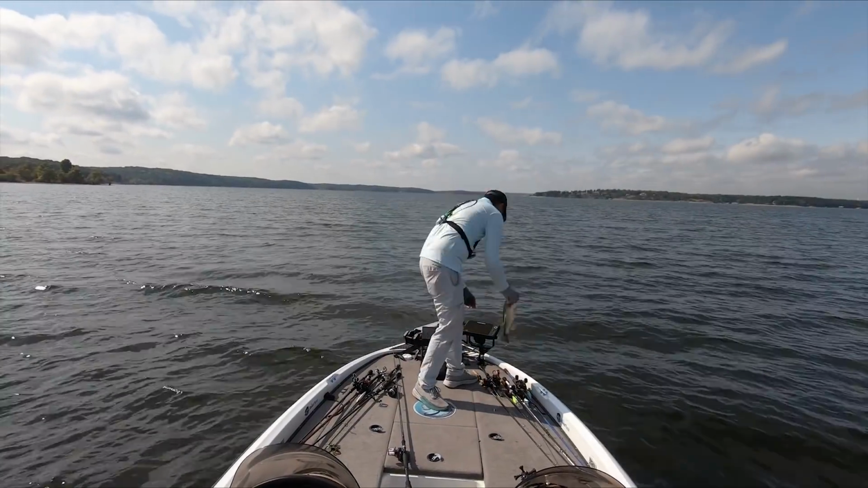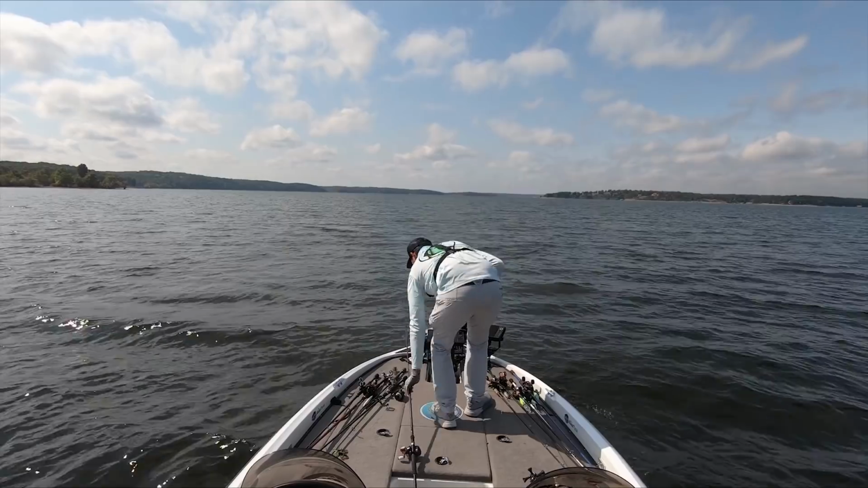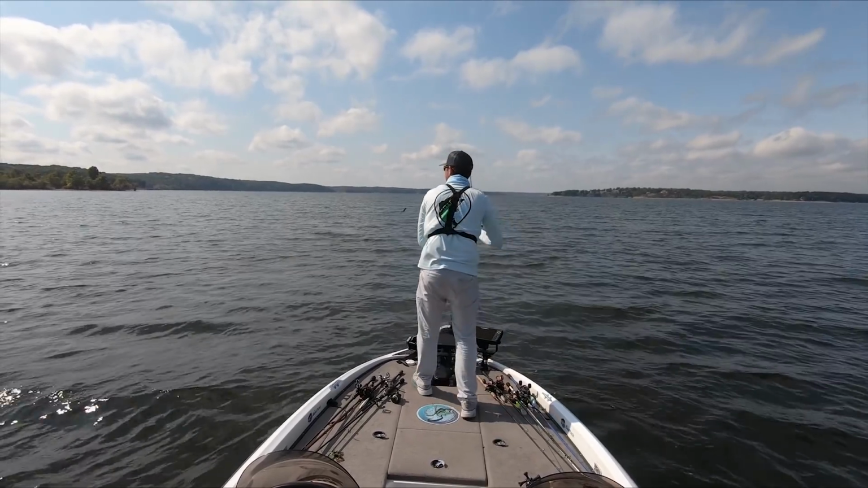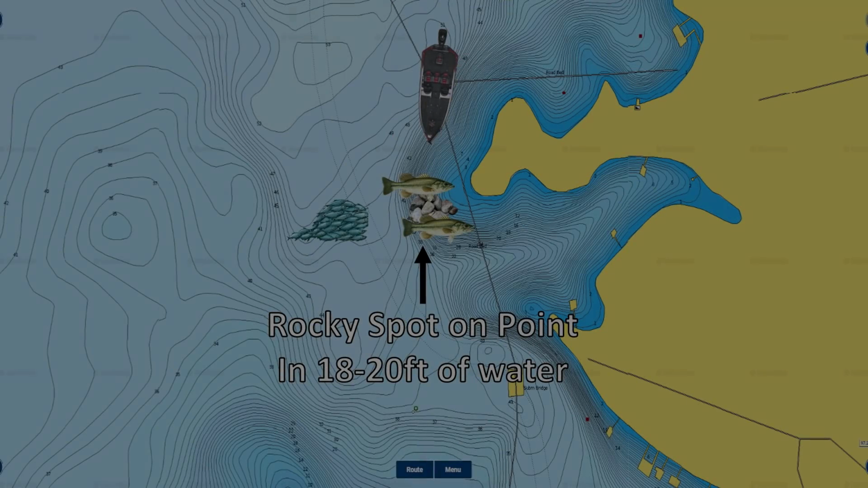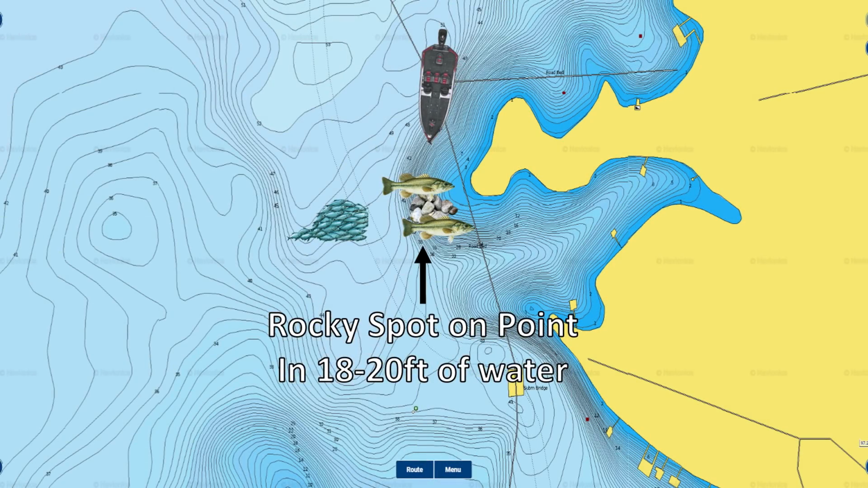There we go, nice fish. Let's get back down the lake, get another fish here. That's what I'm talking about. Got him right off this point. It's really the most standard, basic, boring looking point you can find.